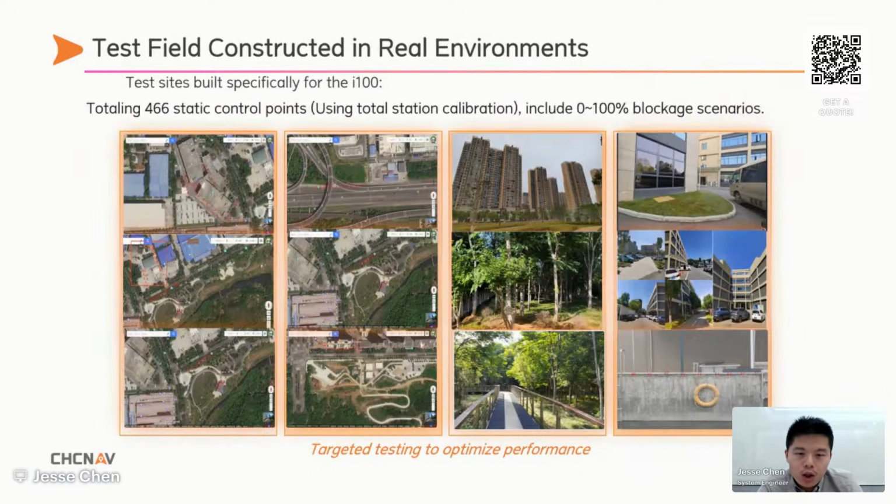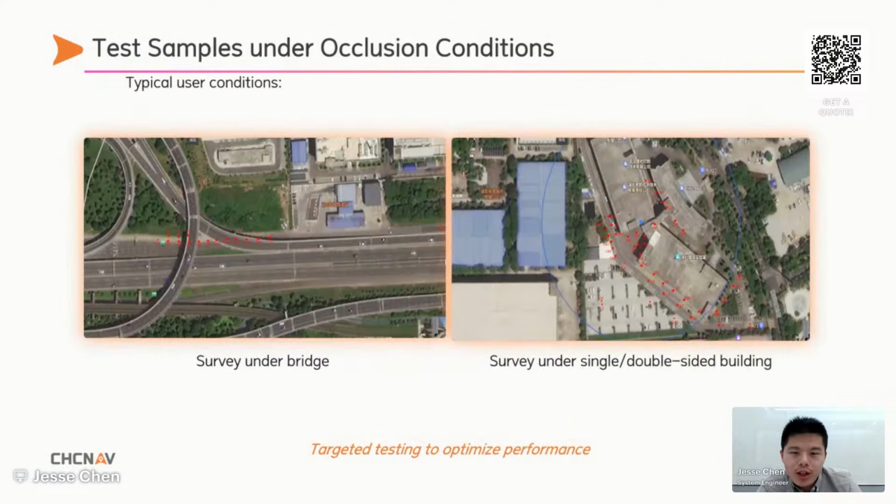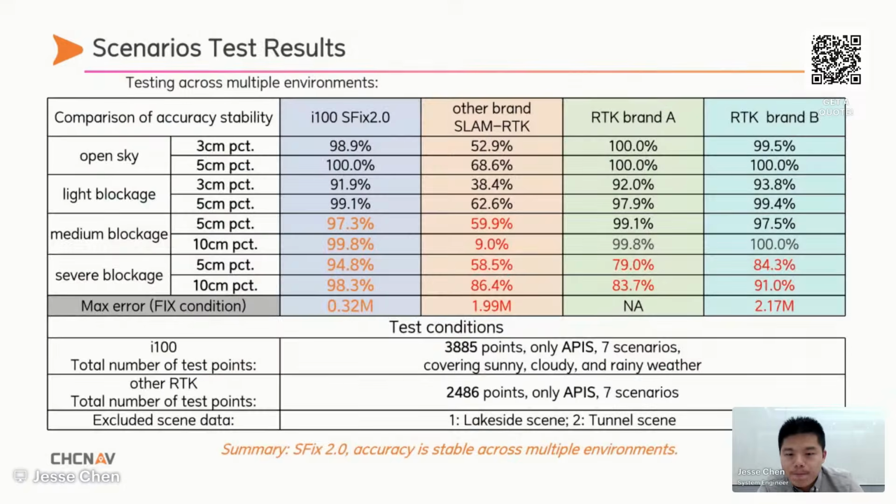So at WAR, we did extensive testing to demonstrate our SFX's outstanding performance. We have collected data from over 400 control points, also from total station calibration, and specifically including challenging scenarios such as under bridges and double-side buildings.